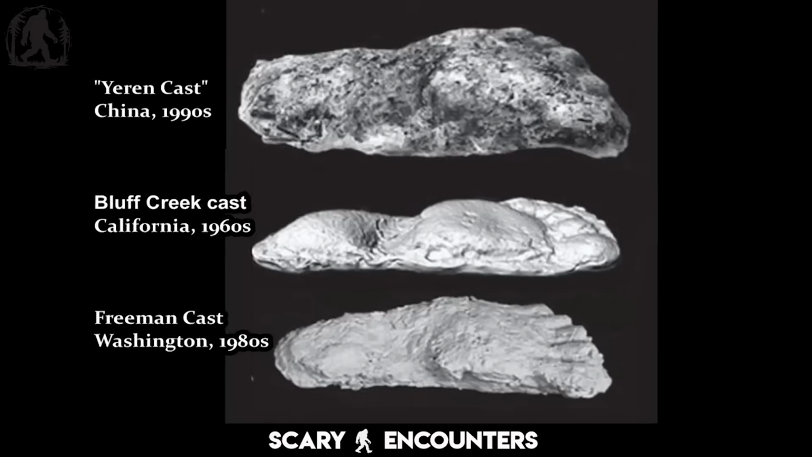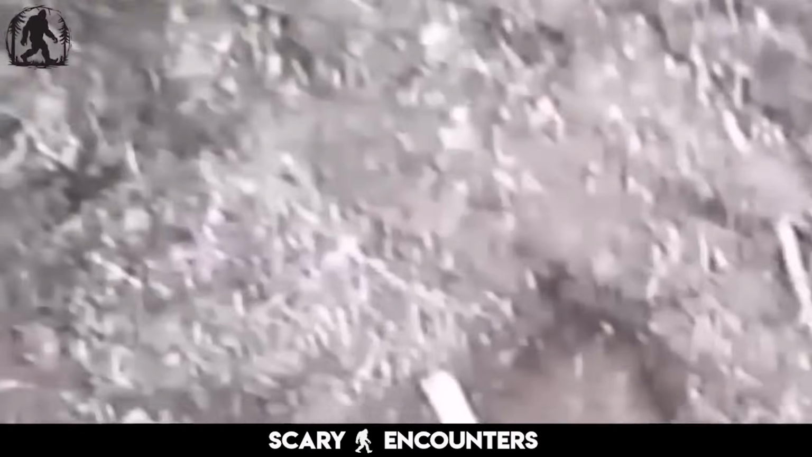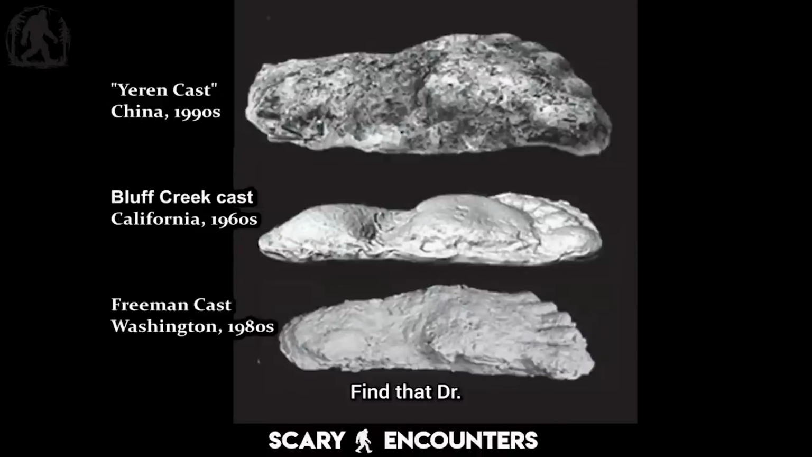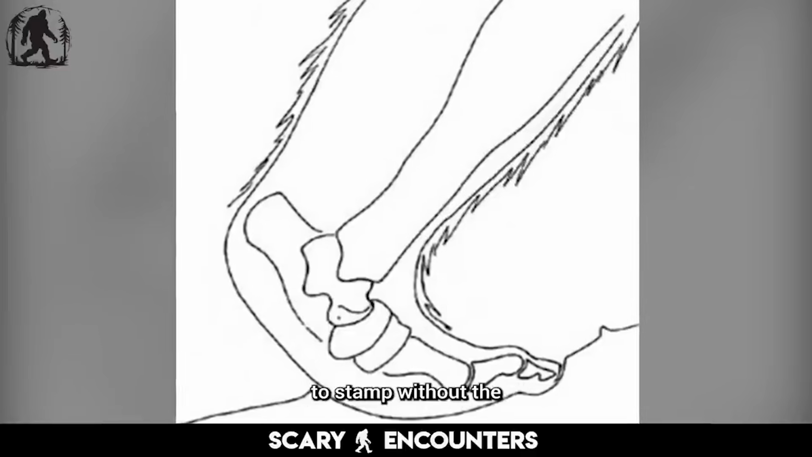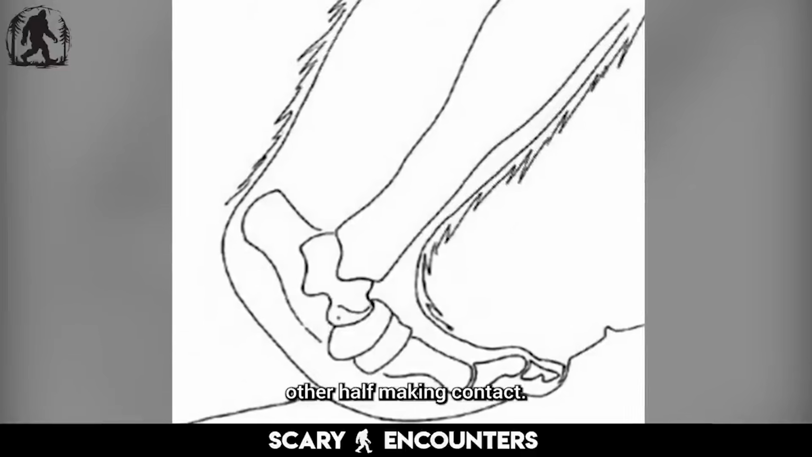If this was a hoax, it was an oddly detailed one. Why go through the trouble of fabricating an anatomical feature that even the hoaxer himself didn't recognize for what it was? The find that Dr. Meldrum found that day was a partial print, and he said it would simply have been impossible to stamp without the other half making contact.